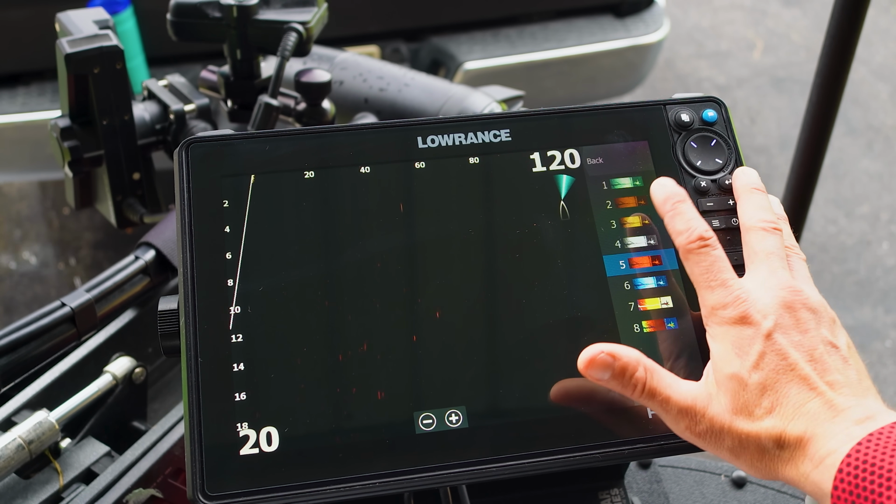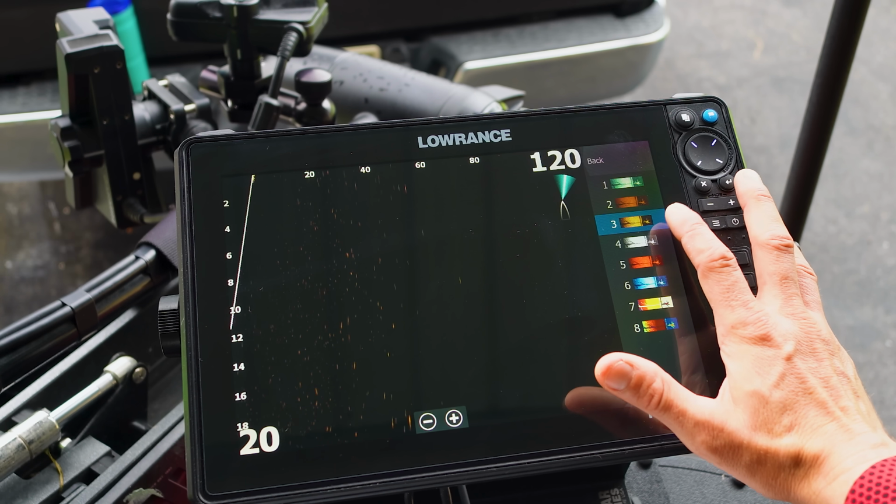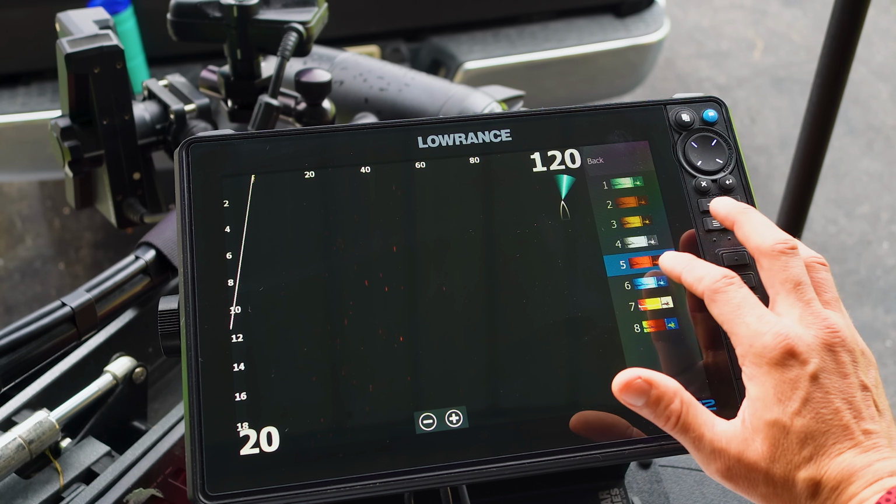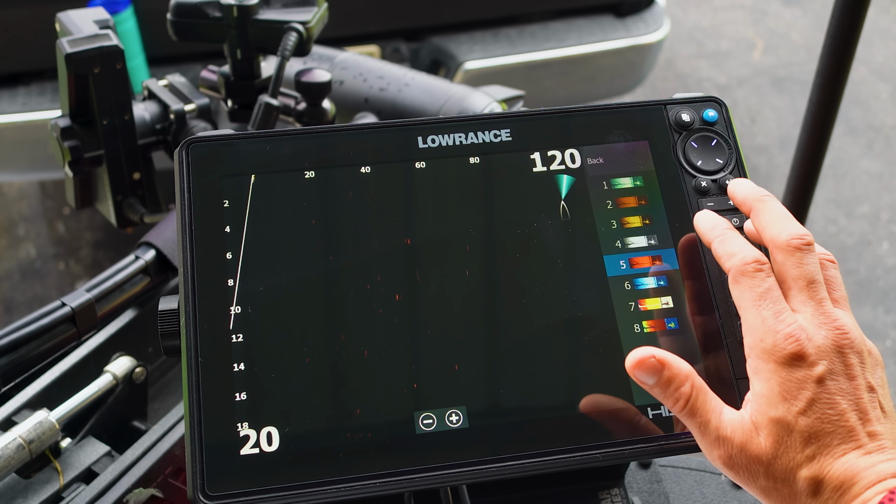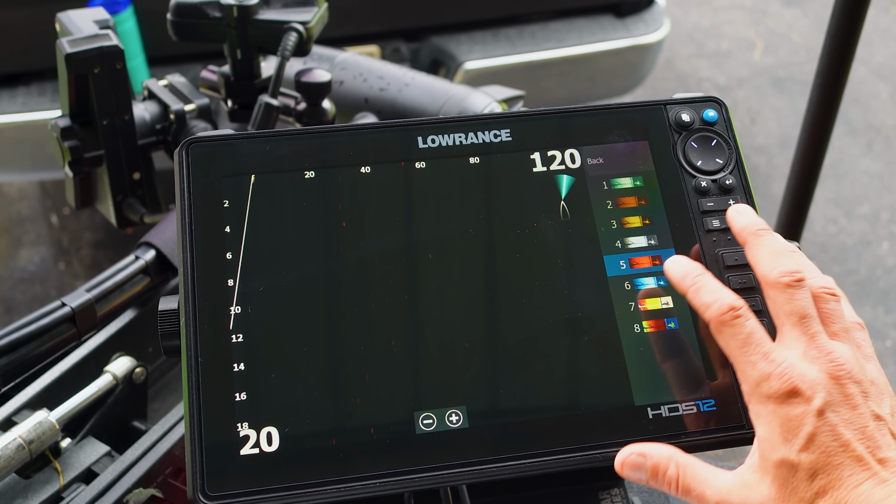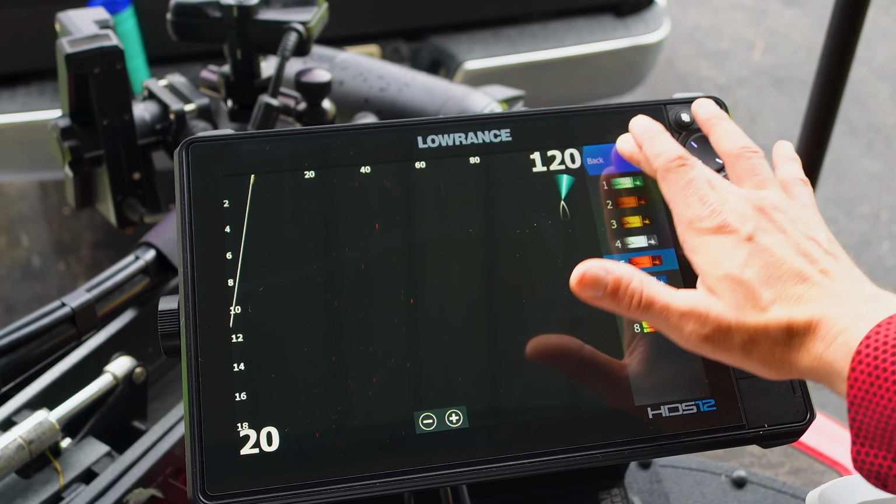I will sometimes go down to palette 3. That's like a yellowish palette. 5 is like a reddish palette. I just find that for my eyes and the contrast, that seems to be the best. I've played with 1 a little bit. Not a huge fan, but 5 or 3 seem to be my best play.